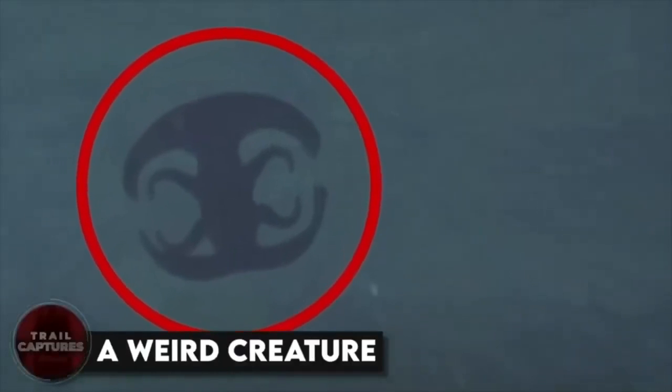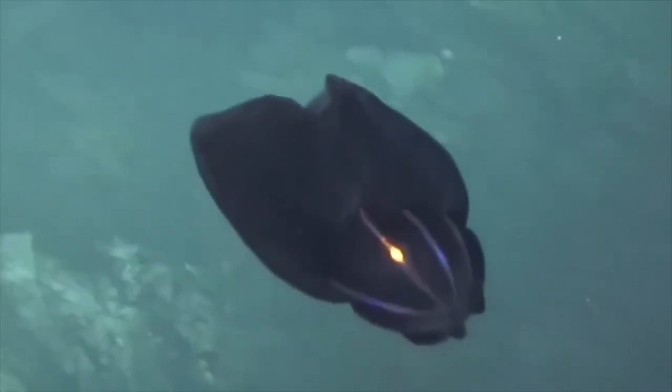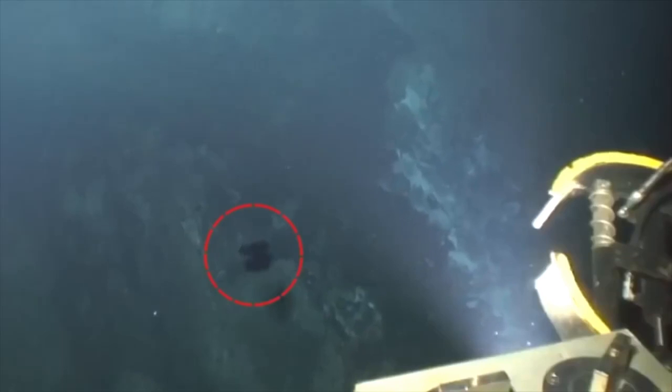A weird creature. This weird little thing was recorded deep underwater, transforming into different shapes. The researchers, the people on the internet, in fact, every single person who saw this was shocked to his core, wondering what this creature could have been and what other superpowers it might hold. Can this be an alien? I mean, I can't help but wonder, you know?